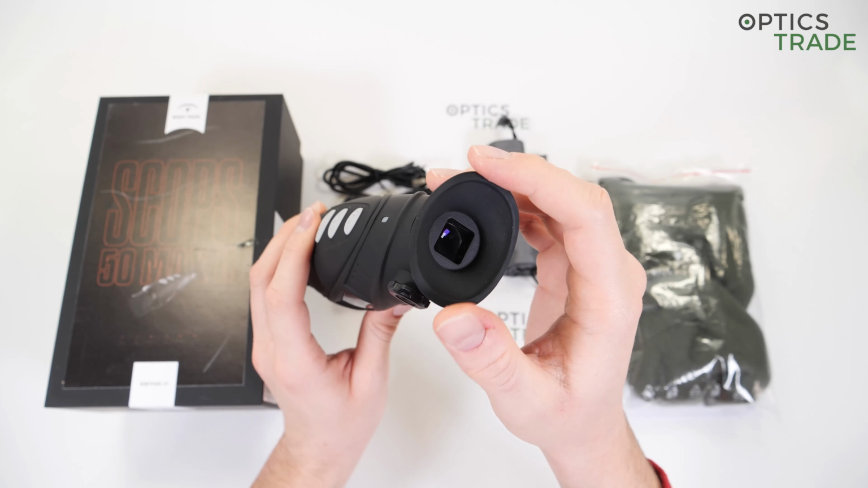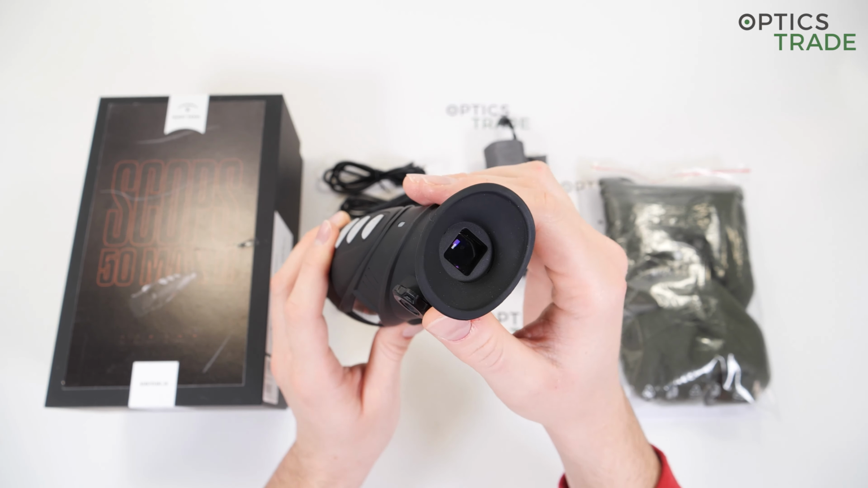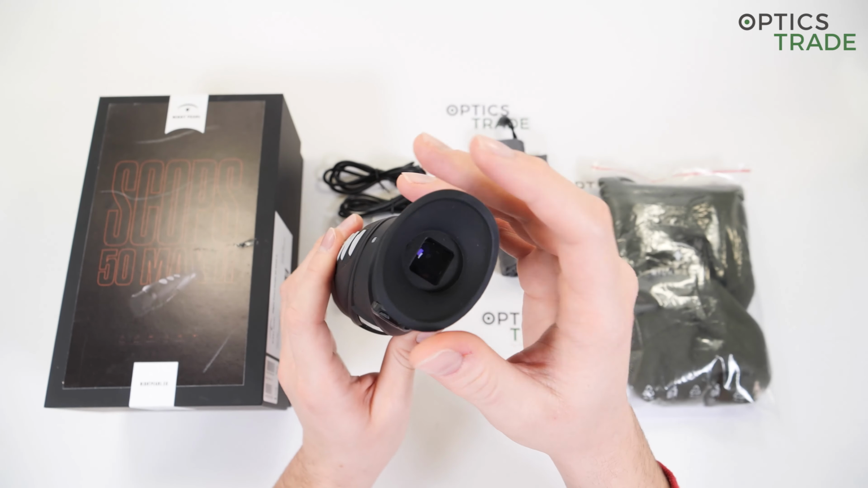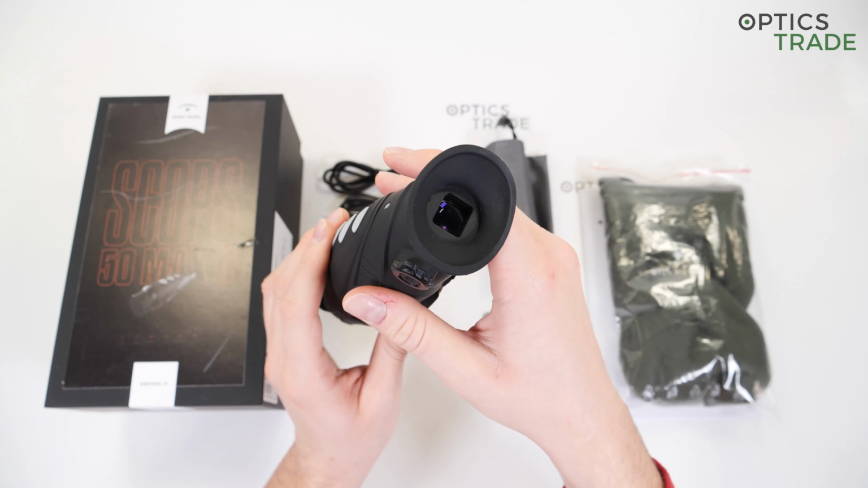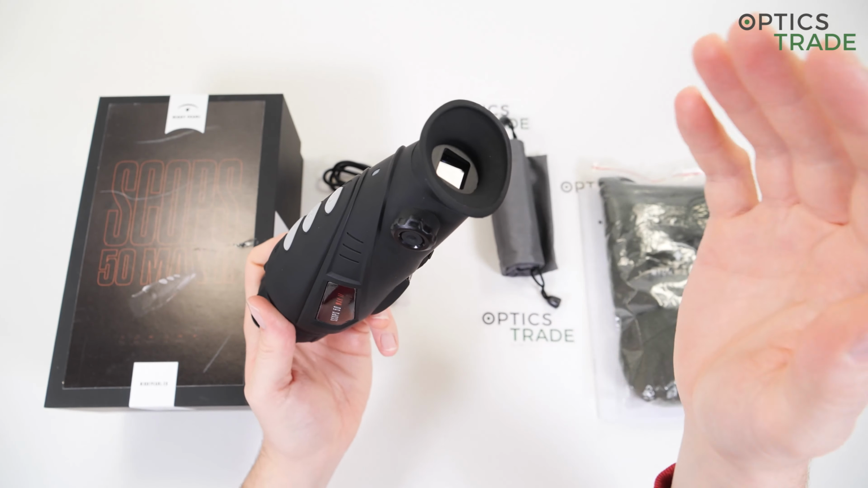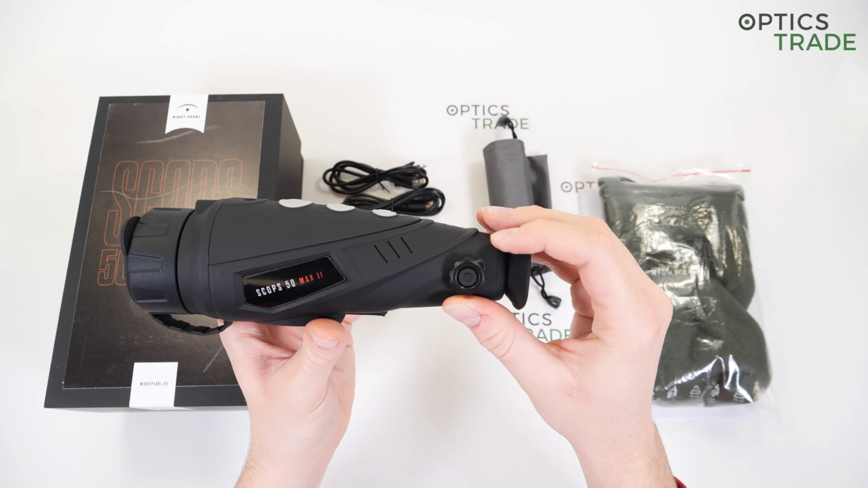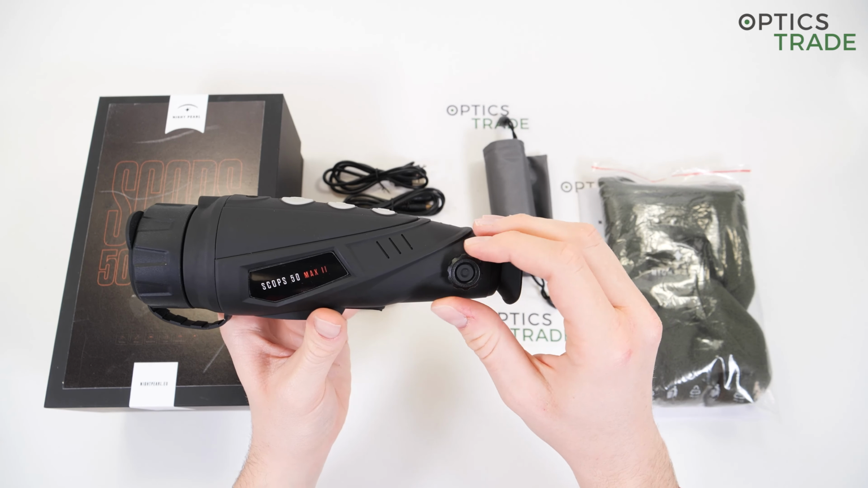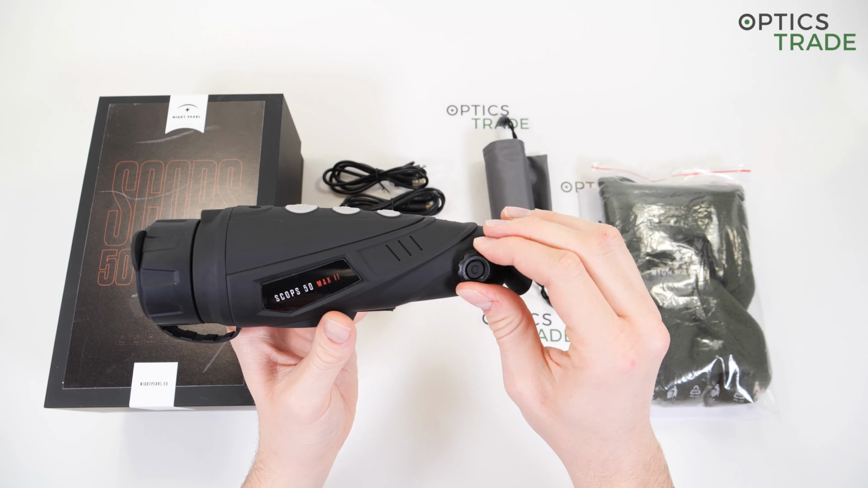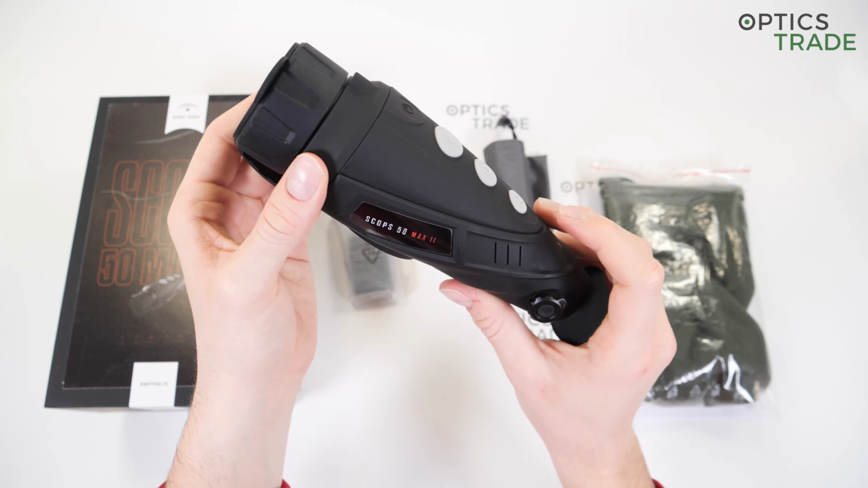It definitely adds to the comfort of viewing, and also prevents the light from external sources from bothering you while you are using the device. And last but not least, it is great for eyeglass wearers. Eyeglass wearers often have problems using thermal devices, not with Night Pearl Scops. The diopter adjustment is here on the side. It's a rotary knob that you use to set the diopter. The focusing ring is in the front on the objective.